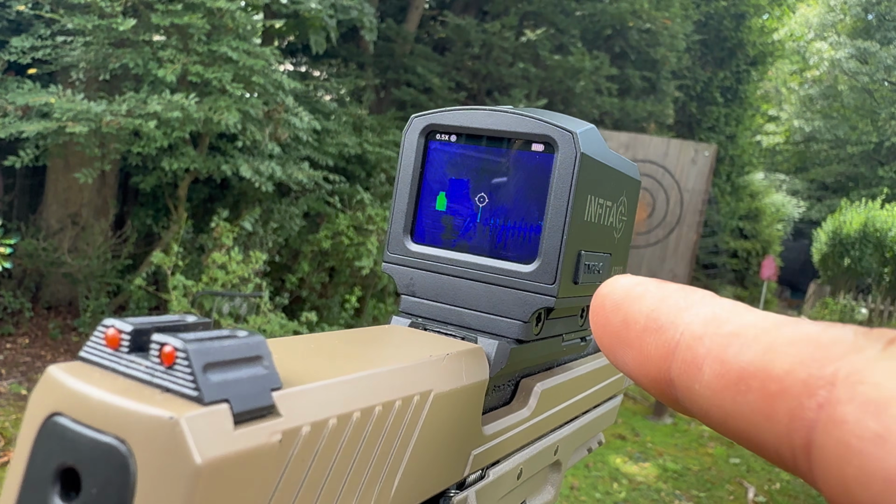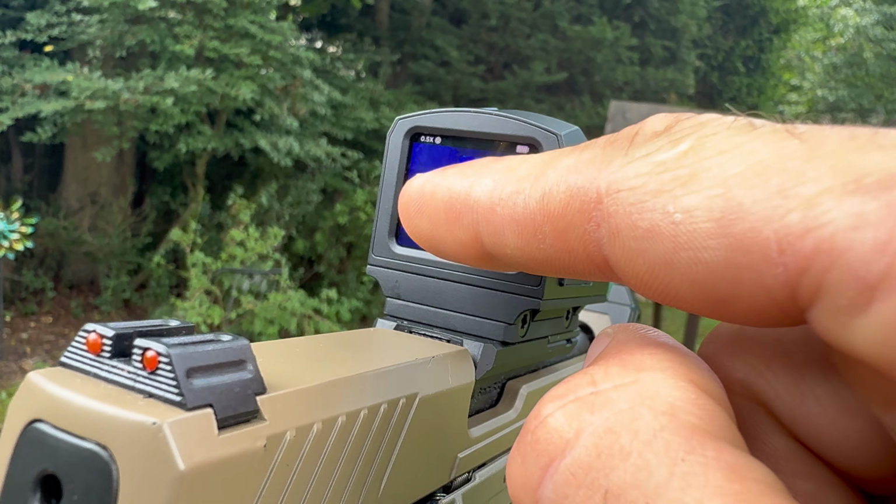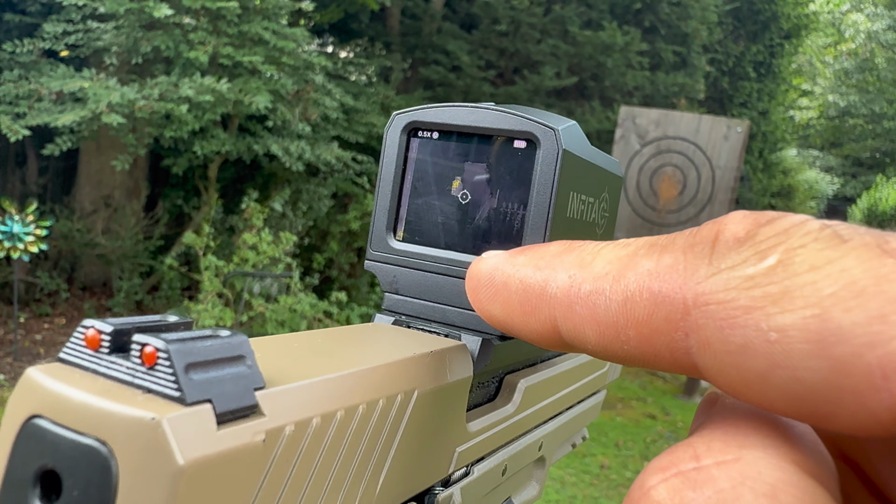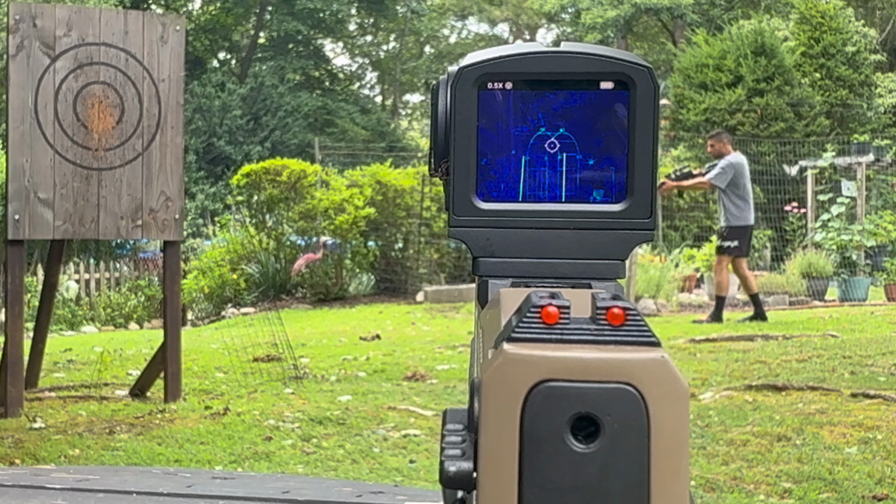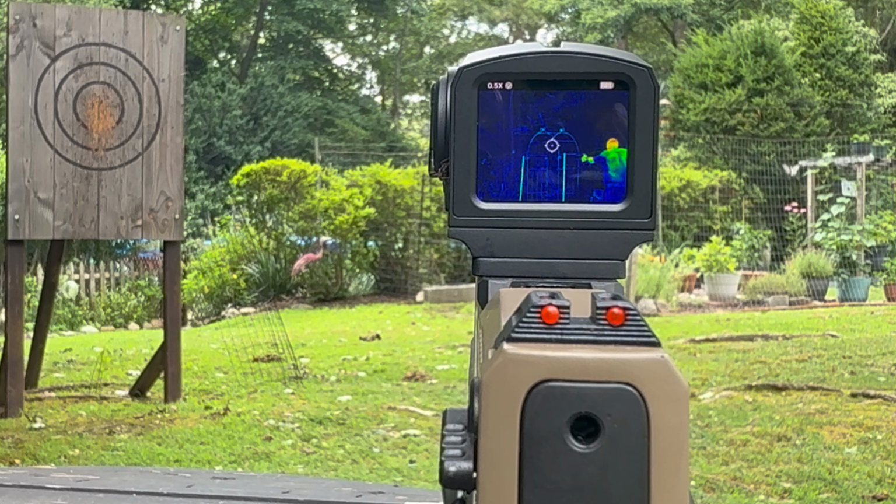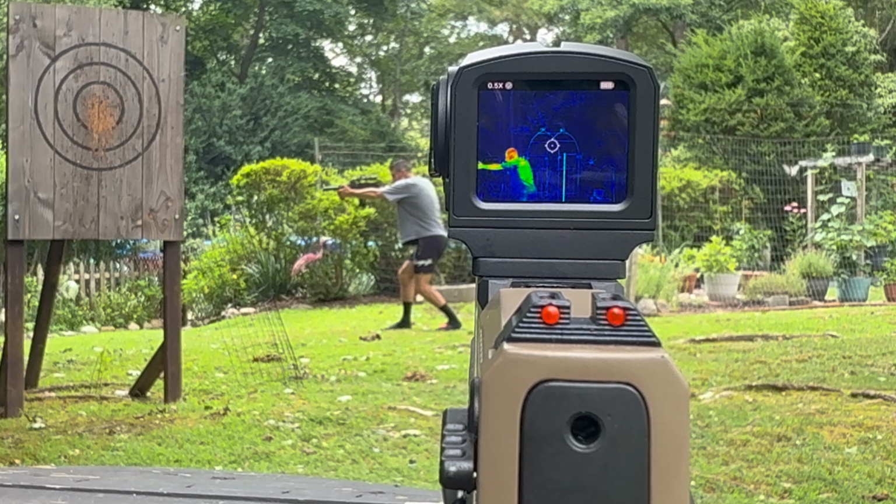But if the standard color palette isn't the one that you like, you can switch between different ones like white hot, red hot, just by simply pulling down on the screen, which is even cooler. Now, I regret to inform you I am a one-man army here, so I'm trying to do this all with this crazy mount system that I have going on, but I won't be able to see if it can pick up my heat signature very well until after I watch this back, so you'll have to let me know how it looks.